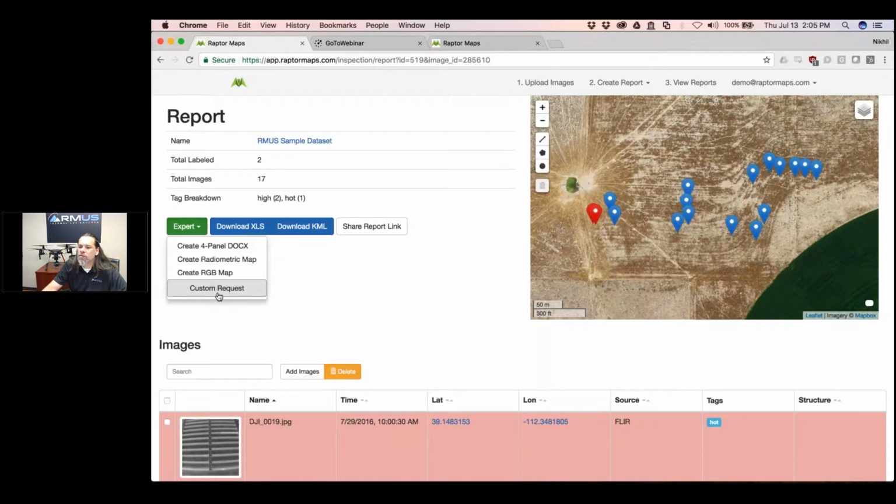Our baseline is a 640 by 512 camera flown at 200 feet, shooting in RJPEG mode. That usually will produce a result, but sometimes people say, well, I want to fly at 80 feet because I really need to see the specific thing. How can you help me here? Oh, and I forgot to mention, usually 80% front and 80% side lap for us. But there are a lot of people out there with very specific needs that we have to understand to know what makes sense.